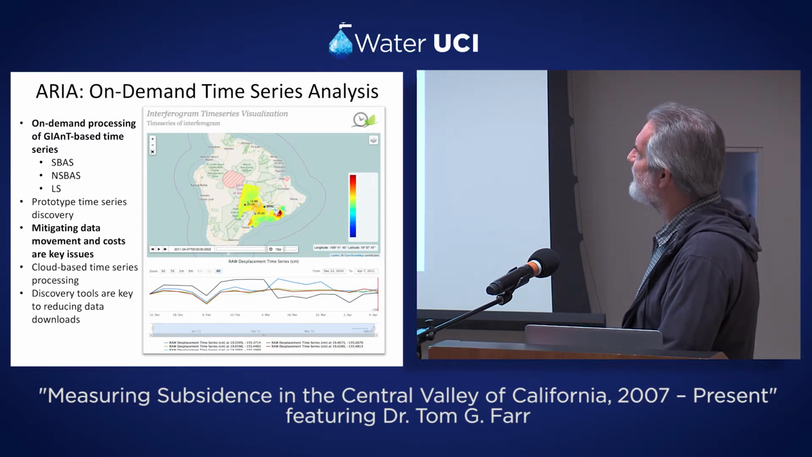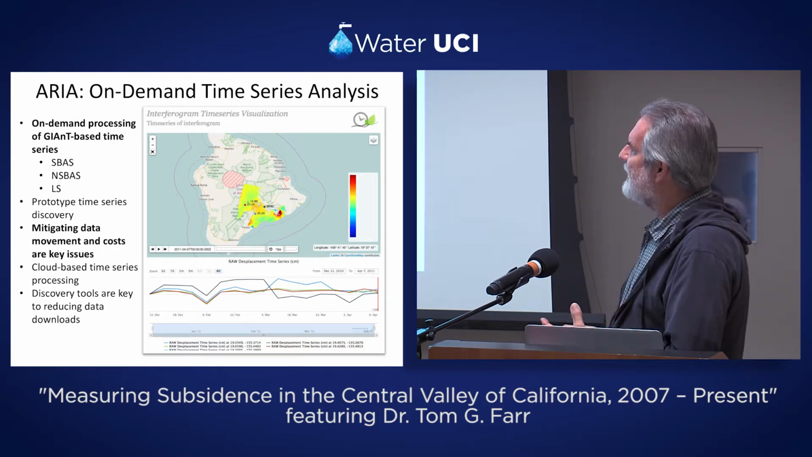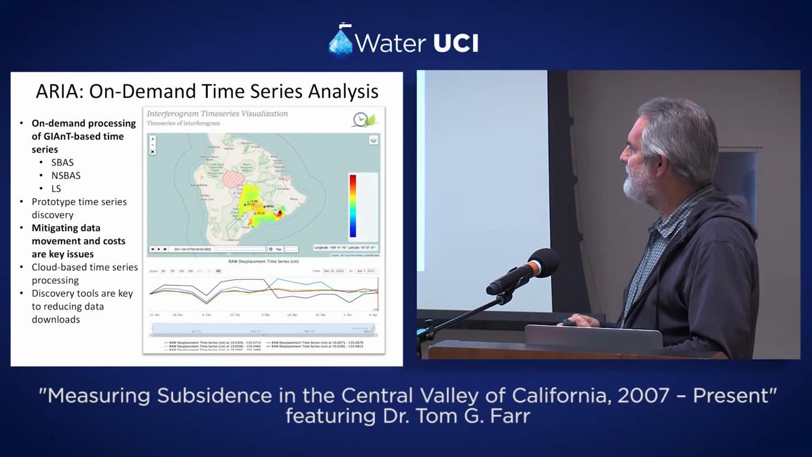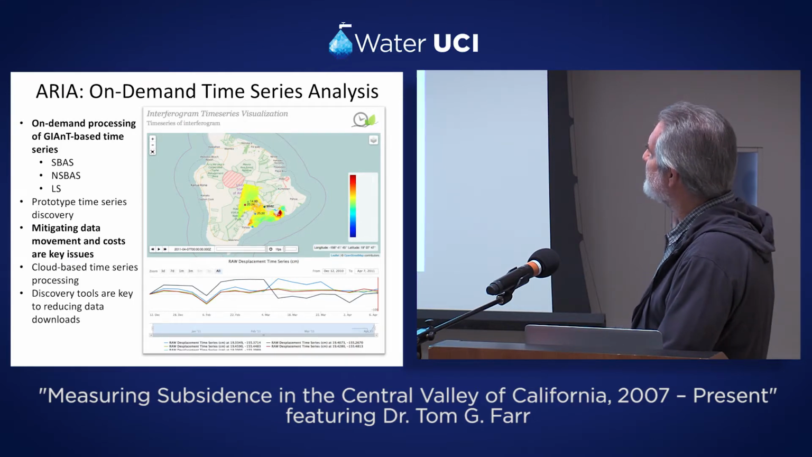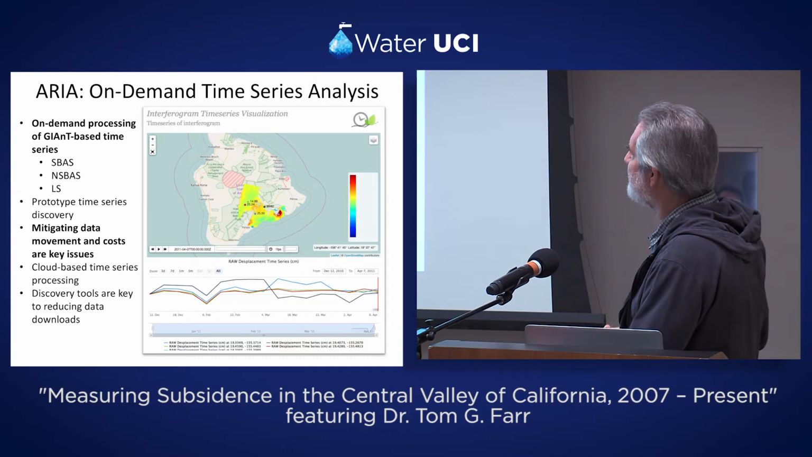These are the kinds of software that we use to do this, and we're trying to make use of the cloud to save data transfer and processing, bringing those all together to make it more efficient. And this is an example of one of these time series for the Kilauea area that they're able to do.